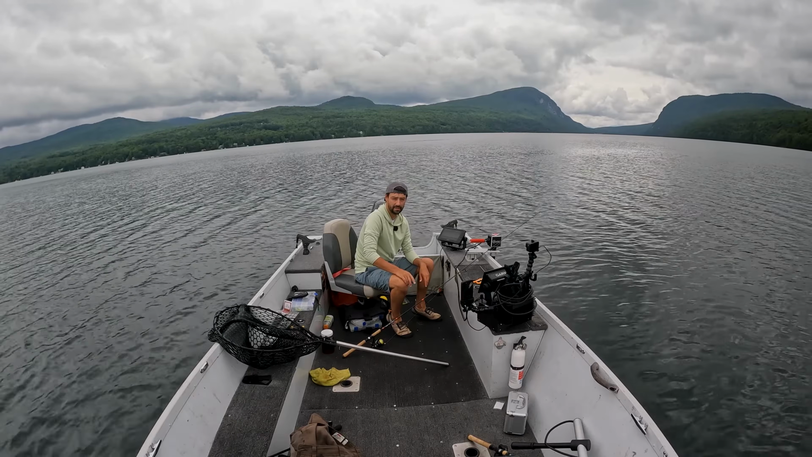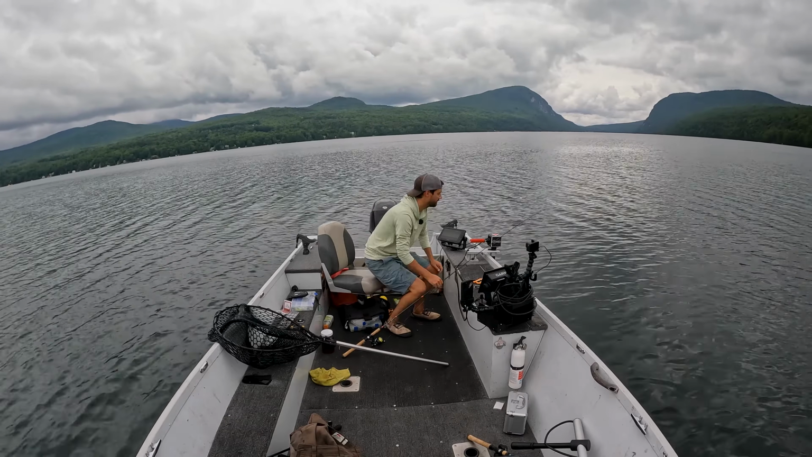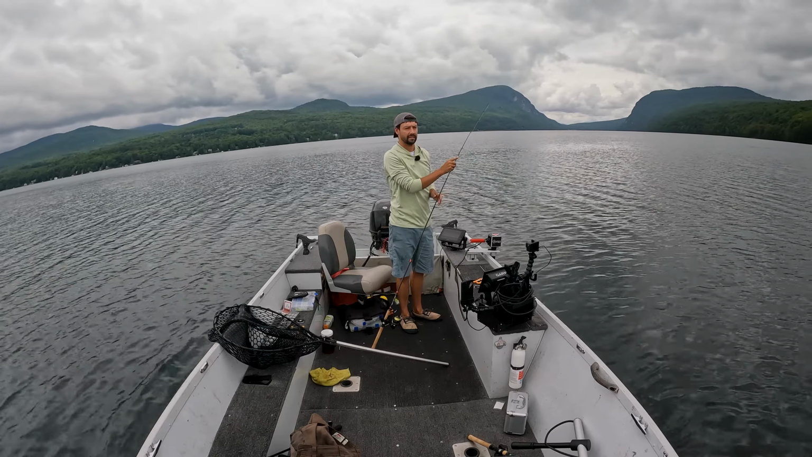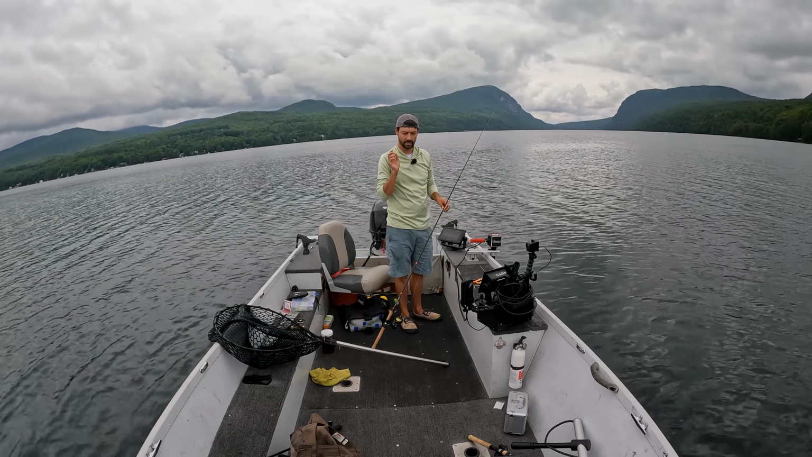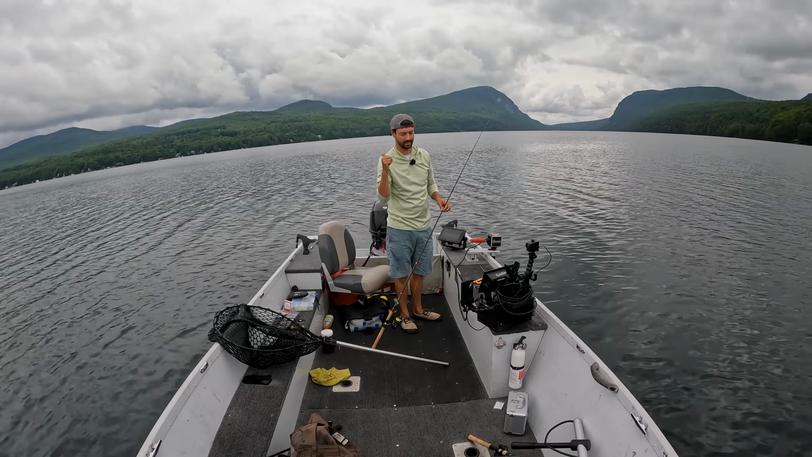Backbone on your rod makes a big difference. I like ones that are 50-50, 50% backbone. Ones that have a really fast tip, like if the rod was just all tip, does not help you because those fish tend to roll. And even though you say you hooked the fish, the hook is just stuck. It's not fully penetrated into the fish's mouth.